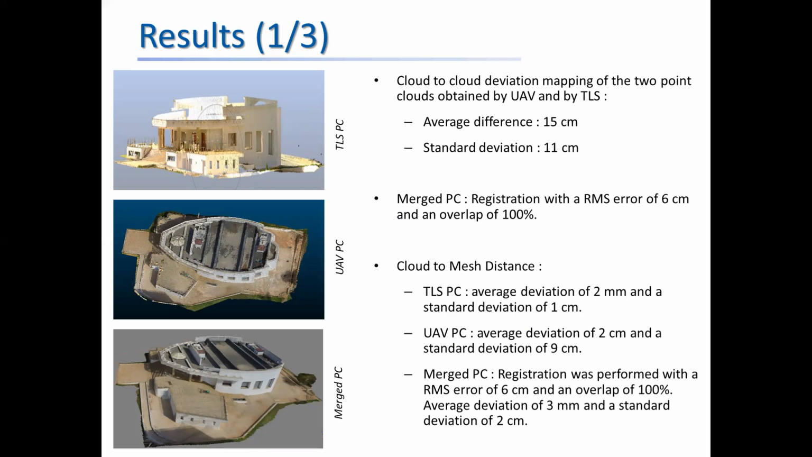The point cloud of the TLS gives the possibility to model the facades precisely and the entrance with a lot of detail. The merged model offers complete information on these two parts of the amphitheater.